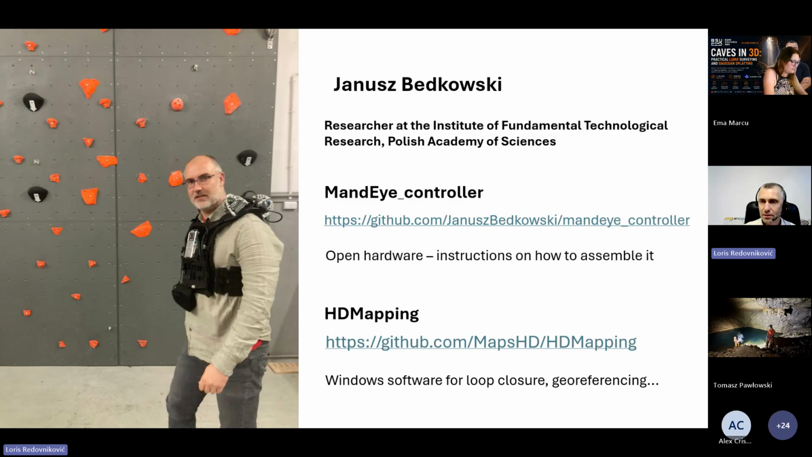He put how you can build your SLAM system, and also he put free open source software which works on Windows. It was very good software, but almost without any documentation. So we didn't know how to use this.